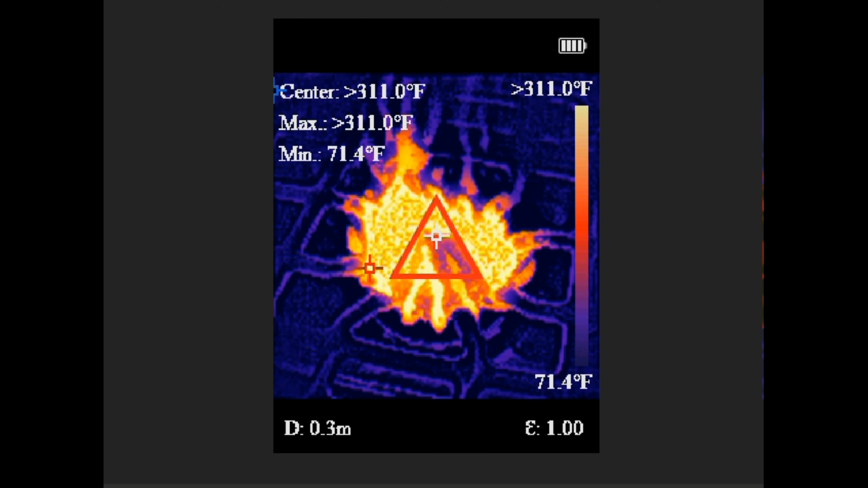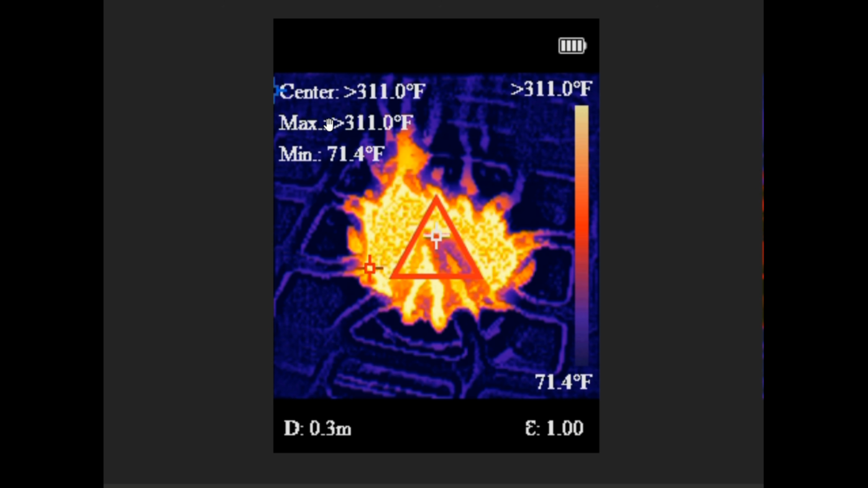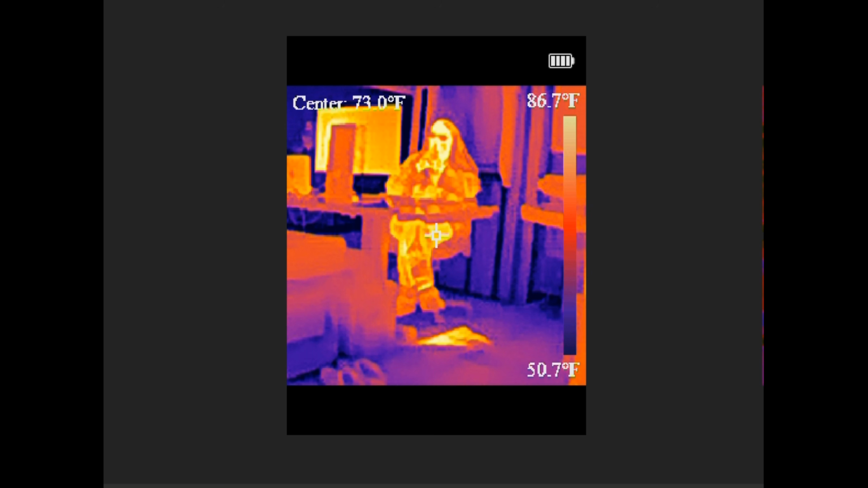And this is interesting. I took a shot of our propane stove with the burner on, and it shows you an example of an alert here. If you set it to alert on certain temperatures, then this little square comes out and it shows you where the alert is. It's also showing me that I'm over the max. So what I did is I went in and switched the maximum temperature resolution. And in this next one, it shows you now I can see the max 991 Fahrenheit on the flame there. And finally, a shot of my lovely wife Anne sitting at her computer there.